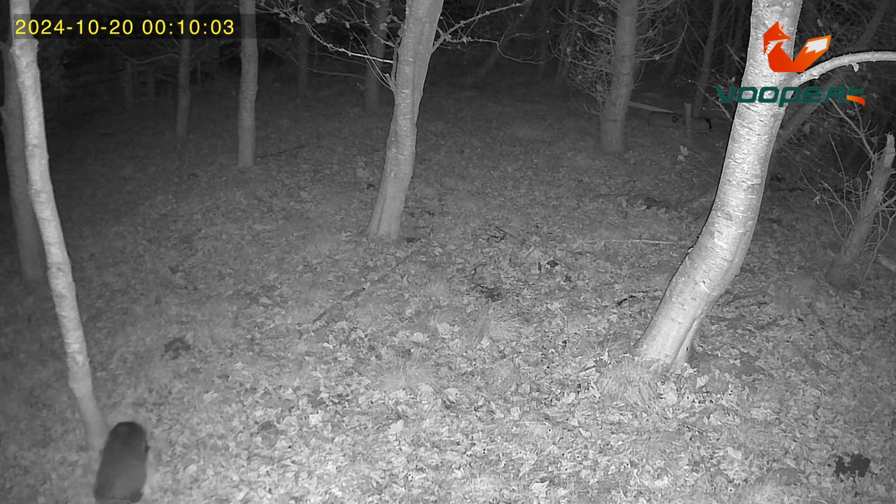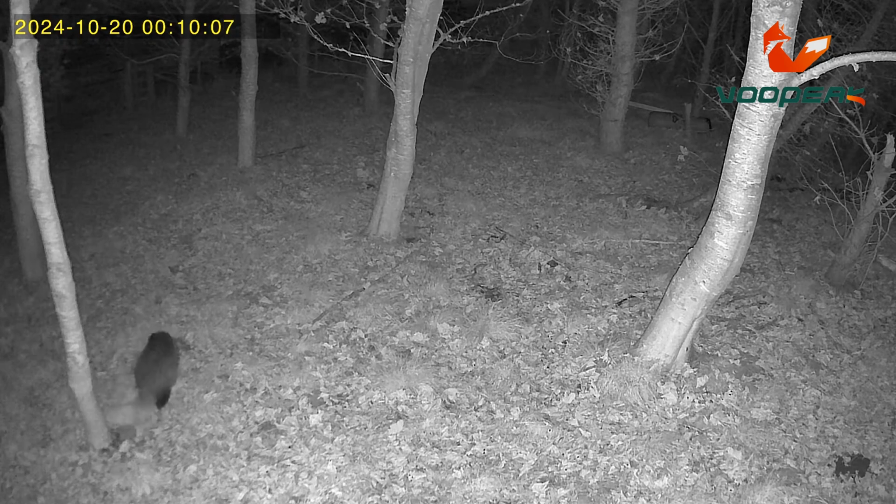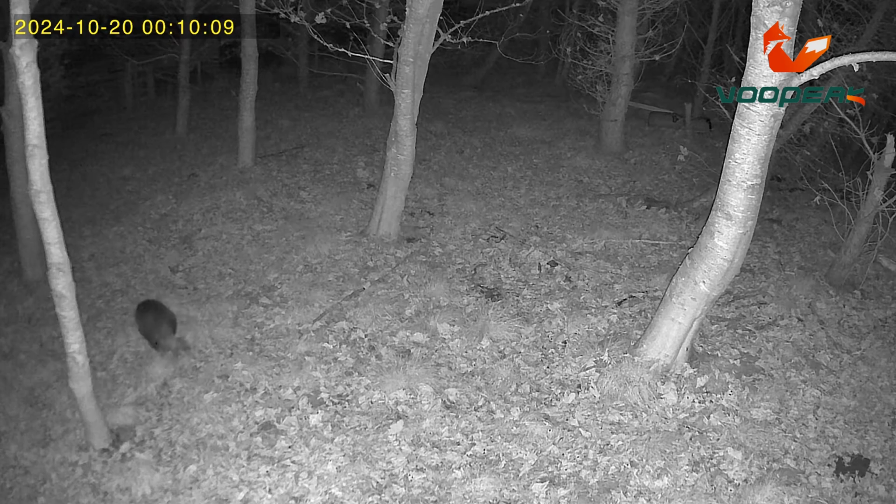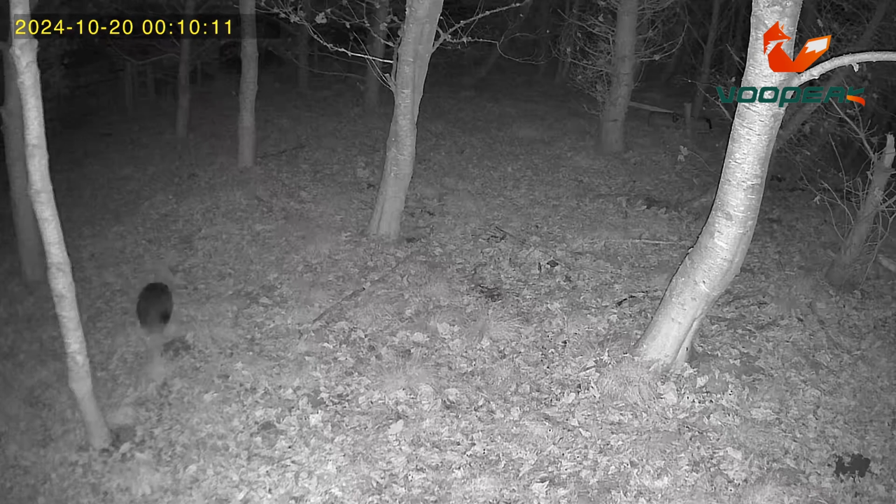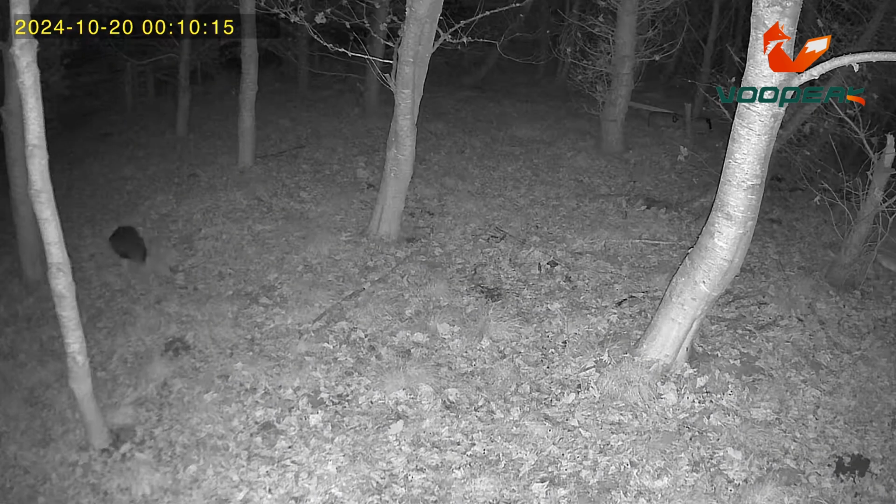The footage here is downloaded directly from the TC27 trail cam, and you can see the clarity of it is really good. Remember, this is a 2.5K camera.